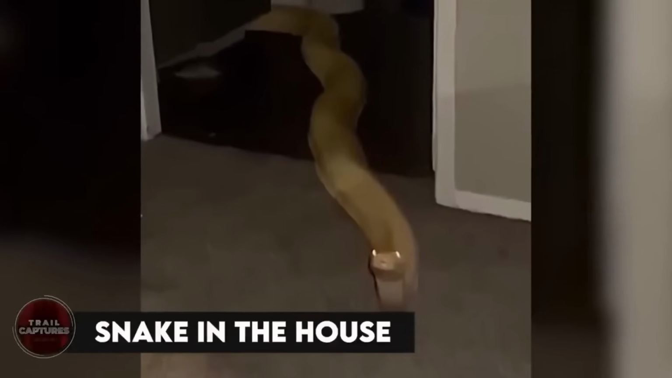Snake in the house. This video was captured by a homeowner whose home was invaded by an unexpected intruder, a python. The snake can be seen staring at the man who lies on his bed while recording the video.